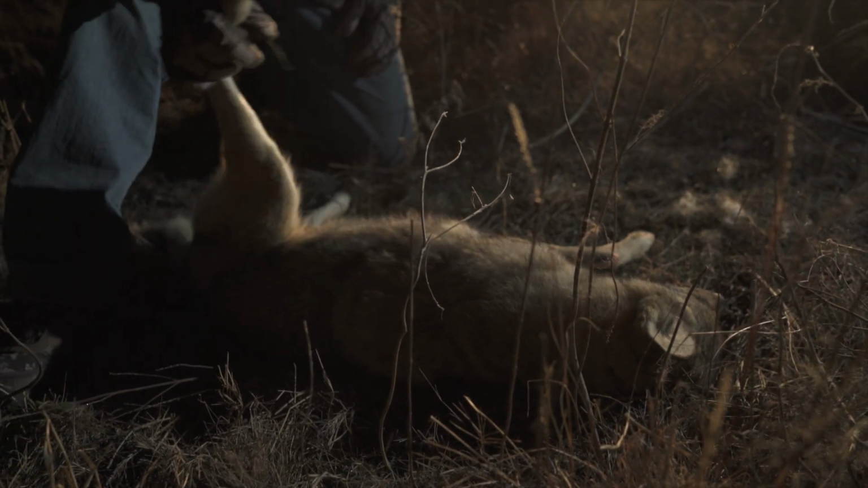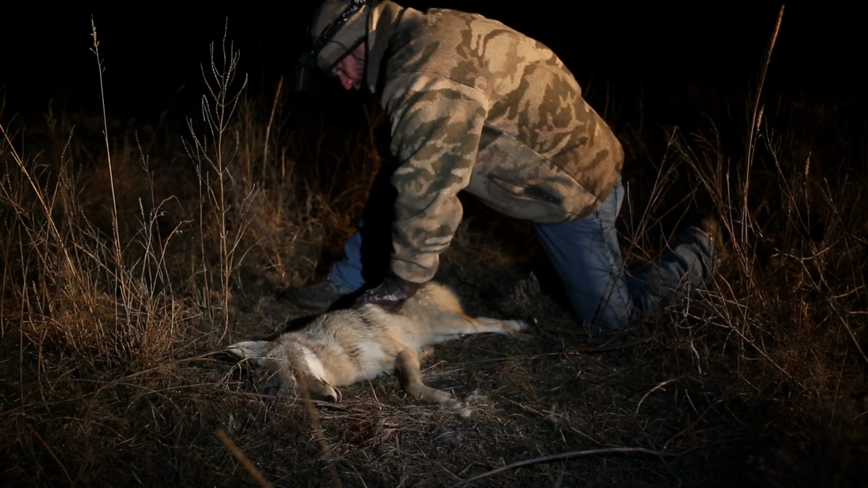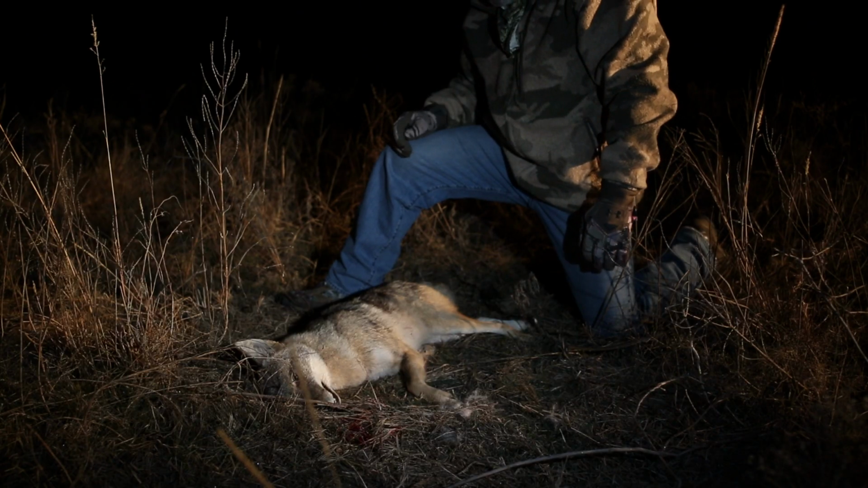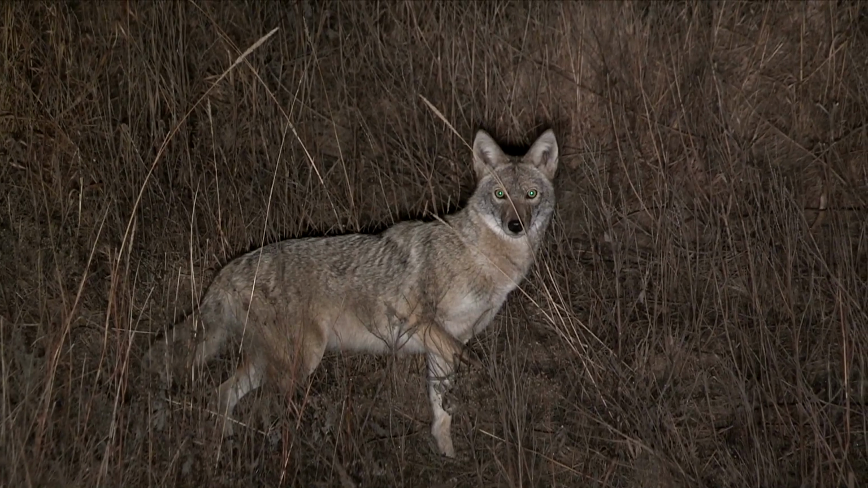She's good size too. Really pretty coat. Salt and pepper, gorgeous. Really white back on her. You could tell how white her front was, and her face, her ears as she was coming in. Just really cool looking.